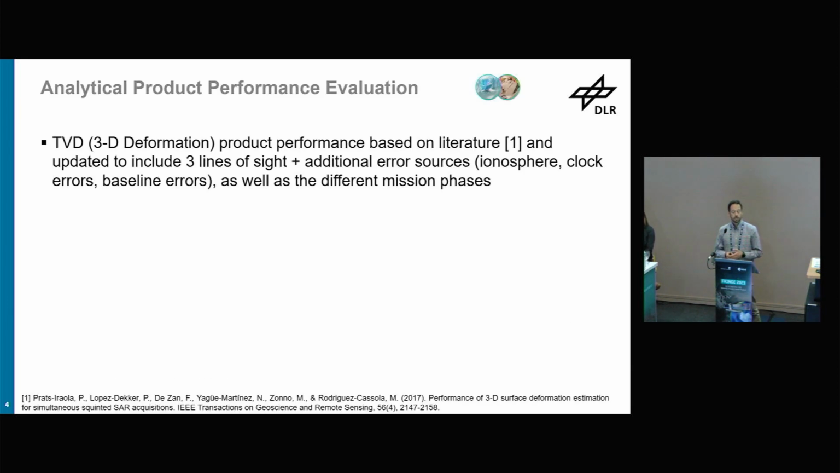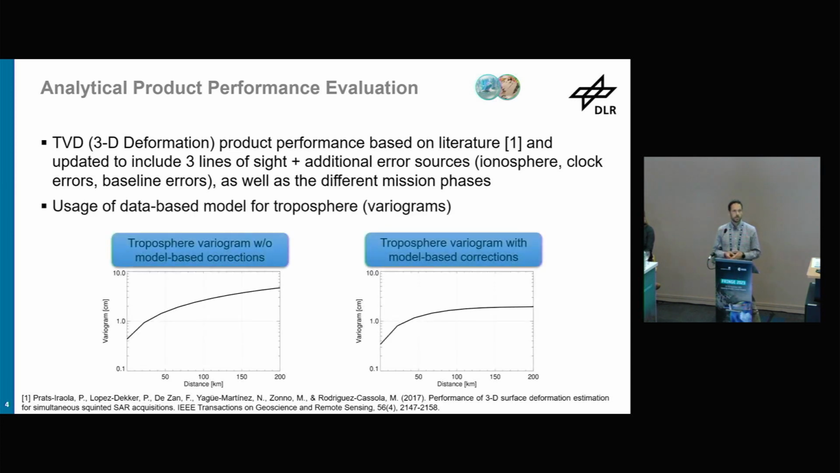For 3D deformation, we are basing ourselves on the literature and extending it by using 3 lines of sight and adding additional error sources not included in the paper. We also consider the mission phases, as we saw: XTI for 1 year, then 3 years of stereo, and then 1 year of XTI, and this needs to be considered in the performance model. In addition, we also use input variograms for our performance models.